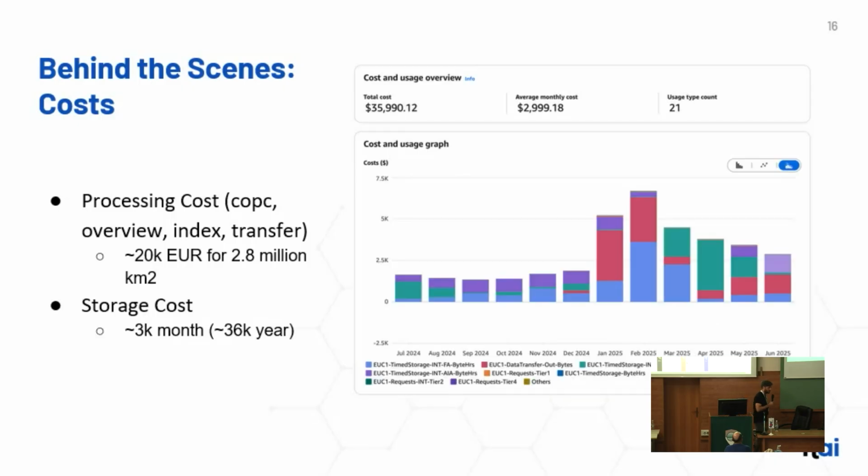And then the second thing is the cost of storage. Just to store this data, it costs roughly 3,000 US dollars per month, so 36,000 USD per year. We applied for AWS Open Data sponsorship, so actually AWS is paying for that cost, because if we would be paying for that cost out of pocket, I think I wouldn't be giving this presentation here today.